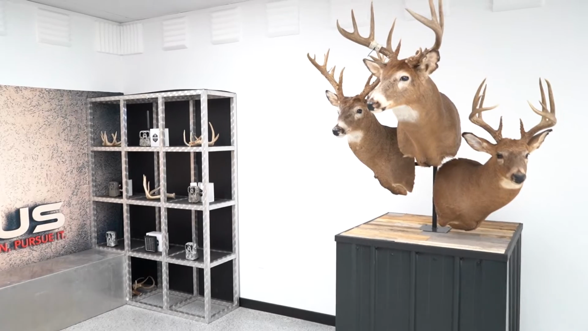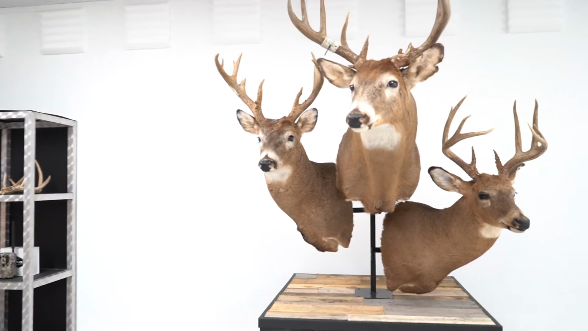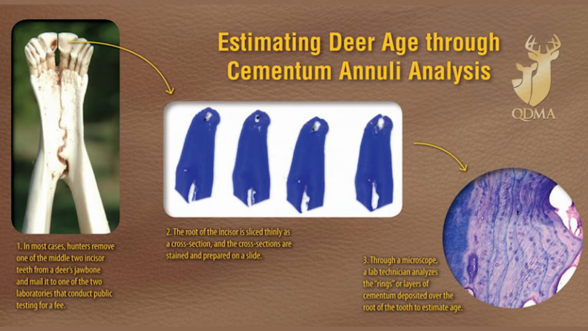Now, if you're fortunate enough to wrap your tag around one of your target bucks, sending their teeth in for cementum annuli aging is one of the most accurate ways to put your guess to actual fact. In short, cementum annuli is where they split the front and sides of teeth and count the rings on the teeth like rings on a tree.